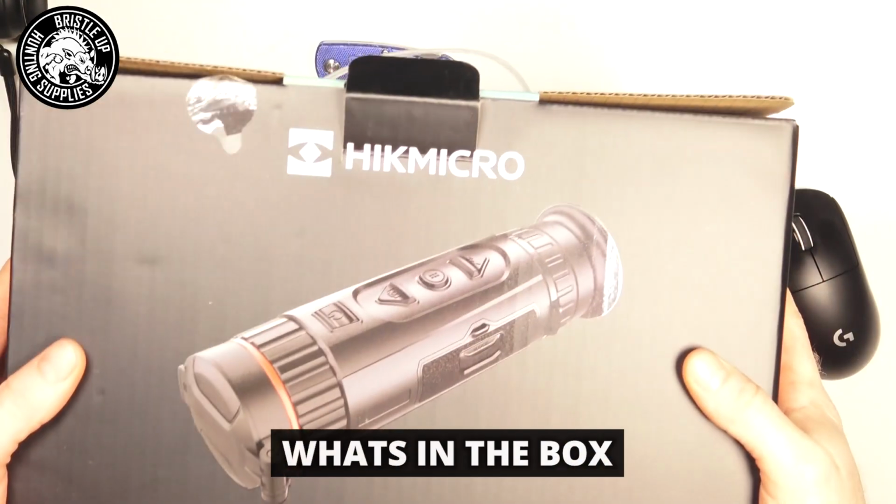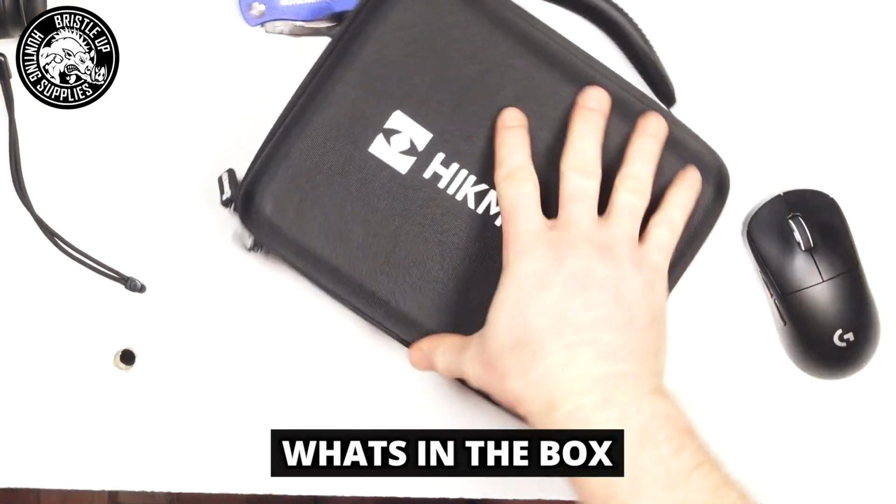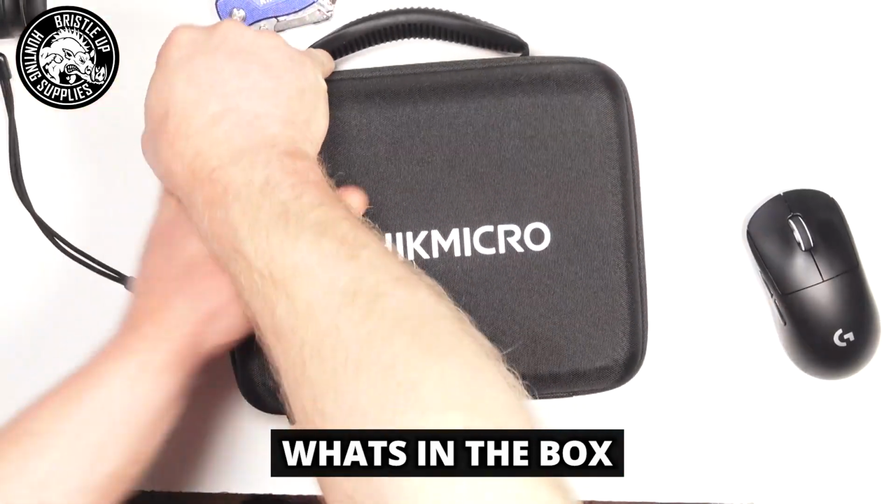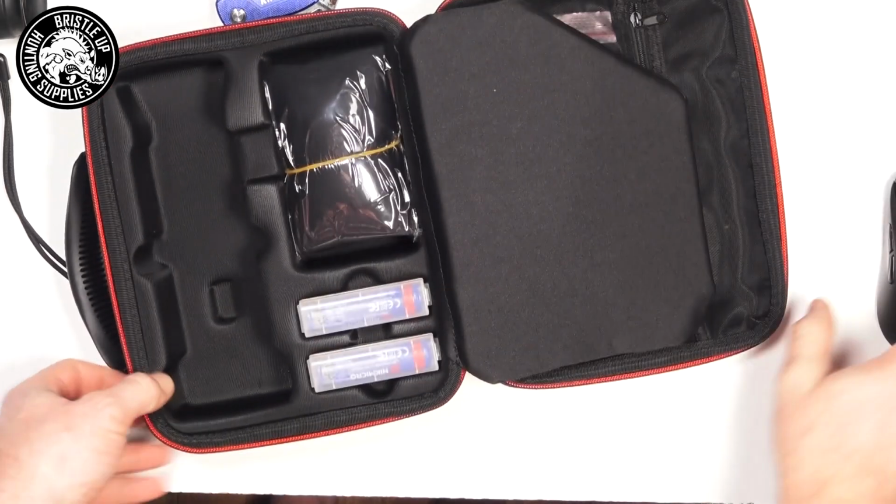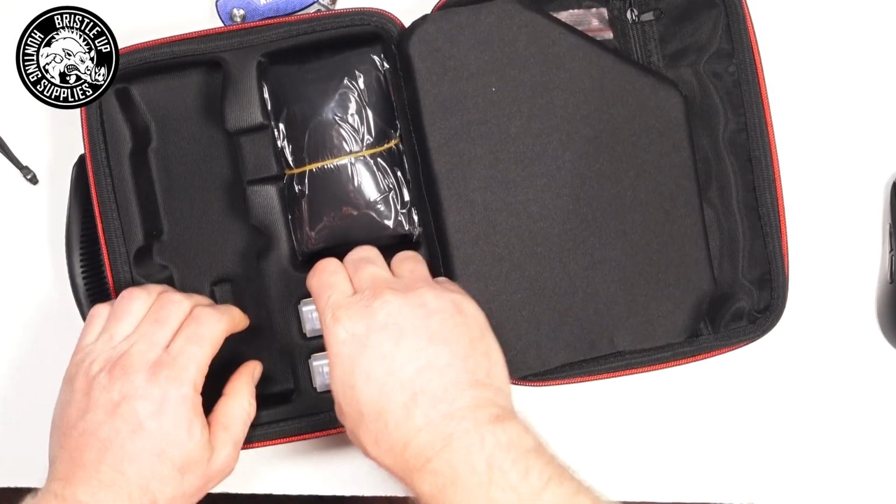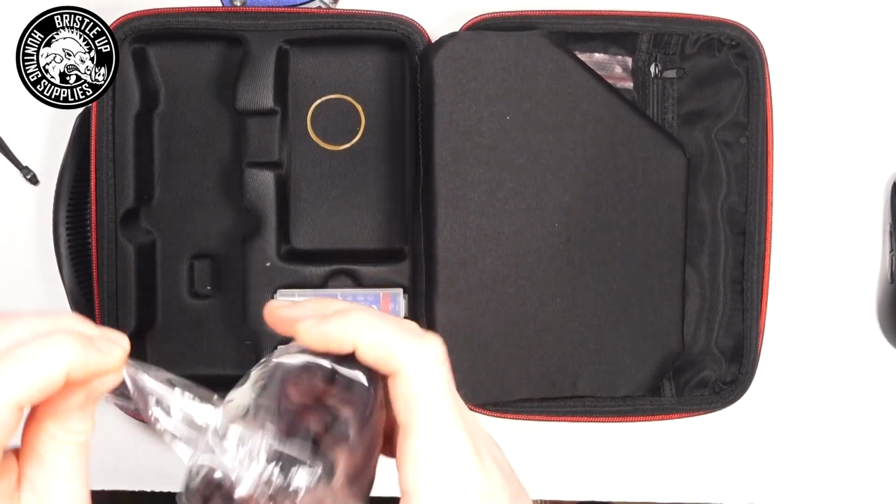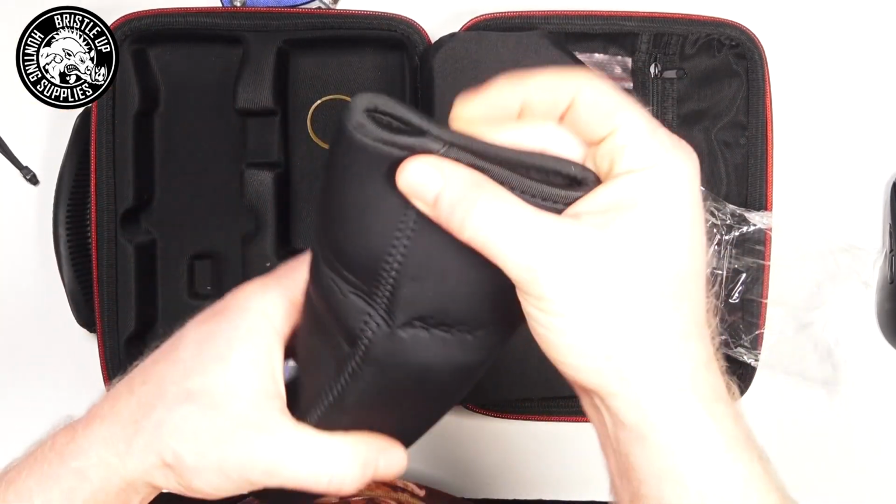All right, let's quickly take a look at what you actually get in the box. You get this cool carry case, zips up. It's a hard case, so it's quite strong. Now, I've already taken the thermal out. So this is our thermal here. Now, you get your 2 batteries. You get a nice little carry bag that you can put your thermal in. Keep it protected if you're carrying it around.